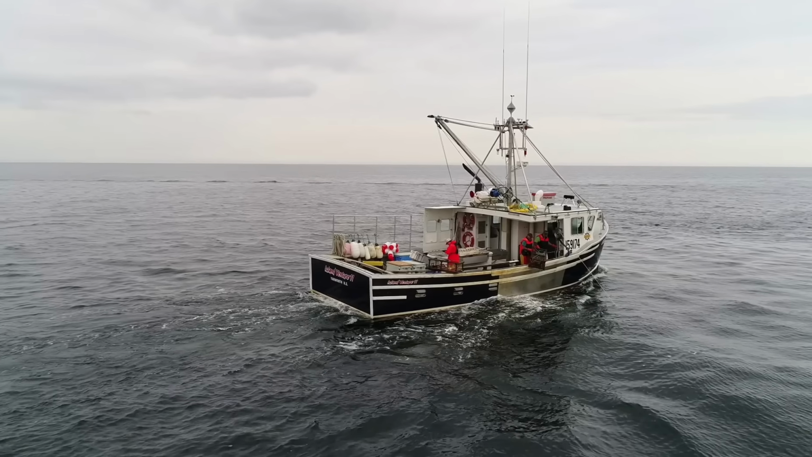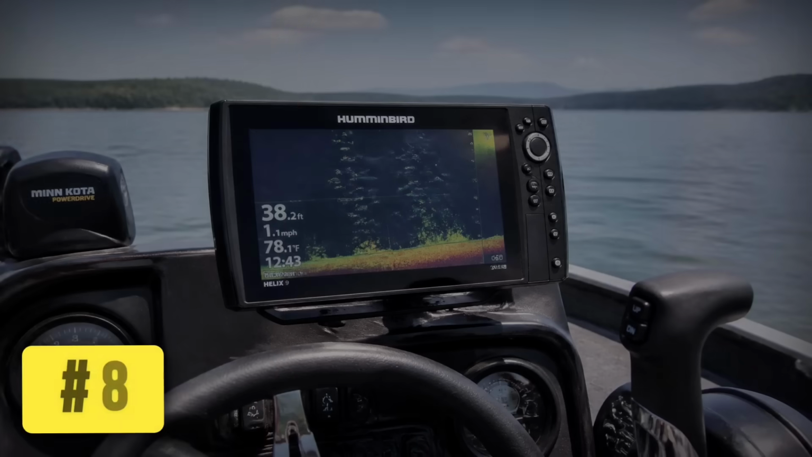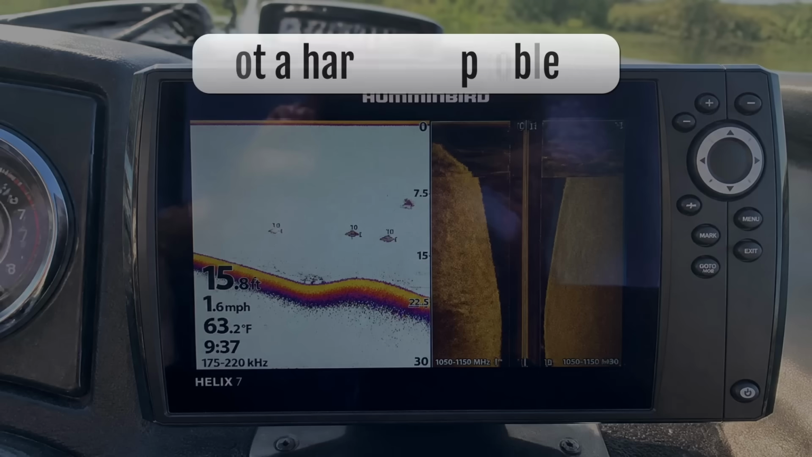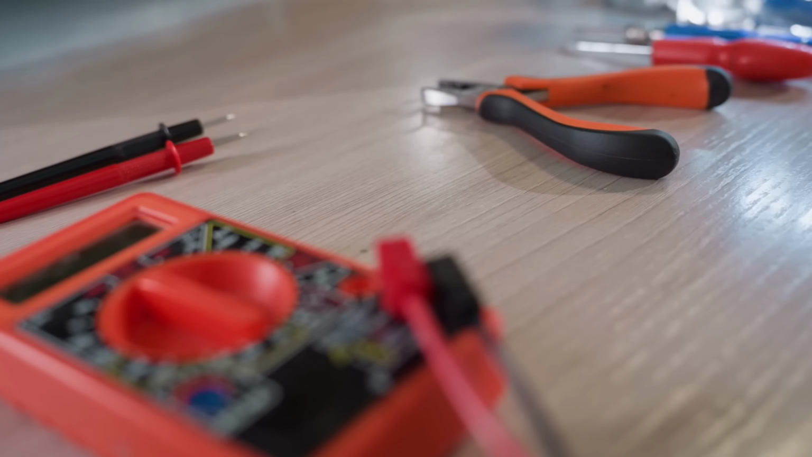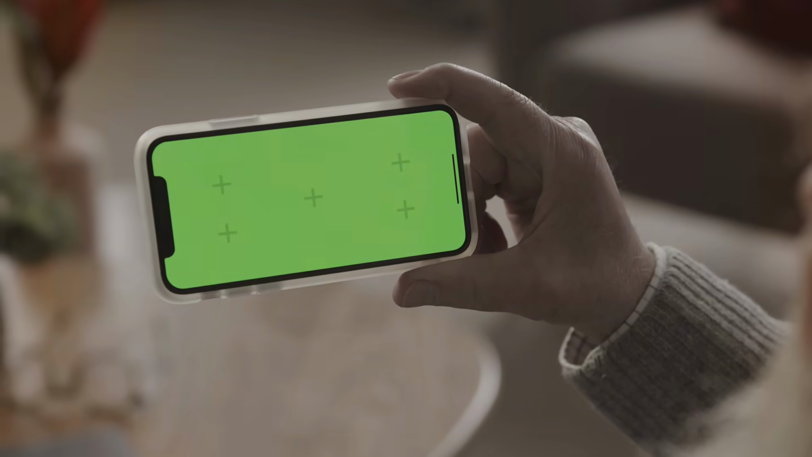Your fish finder's fish icons are lying to you. That cartoon fish is number 8 on a list of 8 things hiding real fish from your screen, and not one of them is a hardware problem. I've pulled the back off enough of these units to promise you the marks are down there. You just told the machine to paint over them.